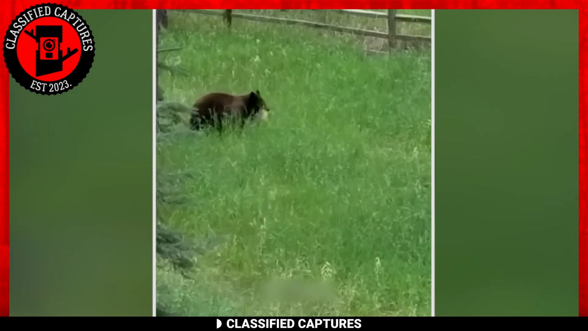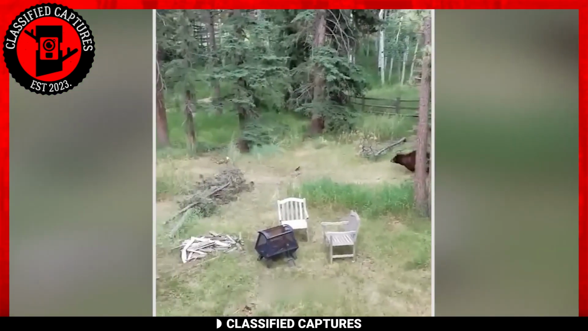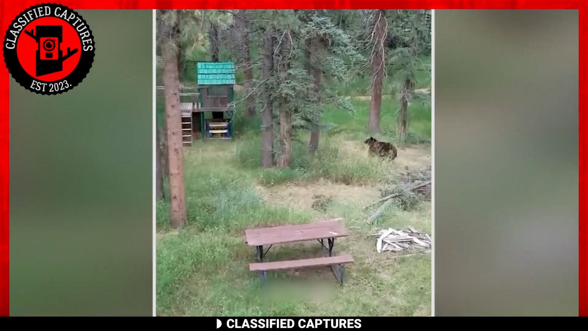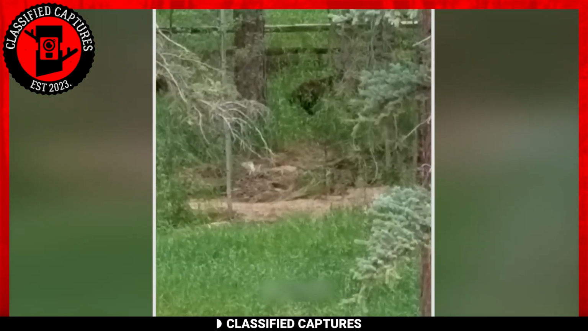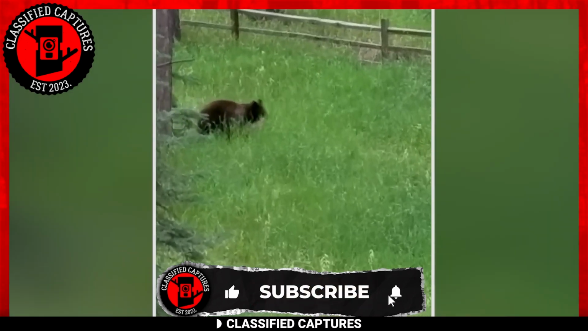Sounds messed up, but probably what many other mothers would have done. Yes, the fawn did put up a good fight, technically a chase, but there was simply no way it was going to outrun a bear. Unlucky. But I guess that's the circle of life after all.